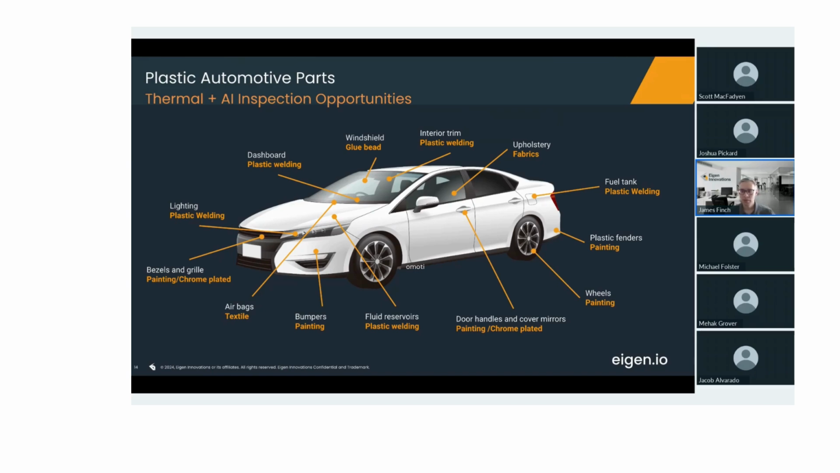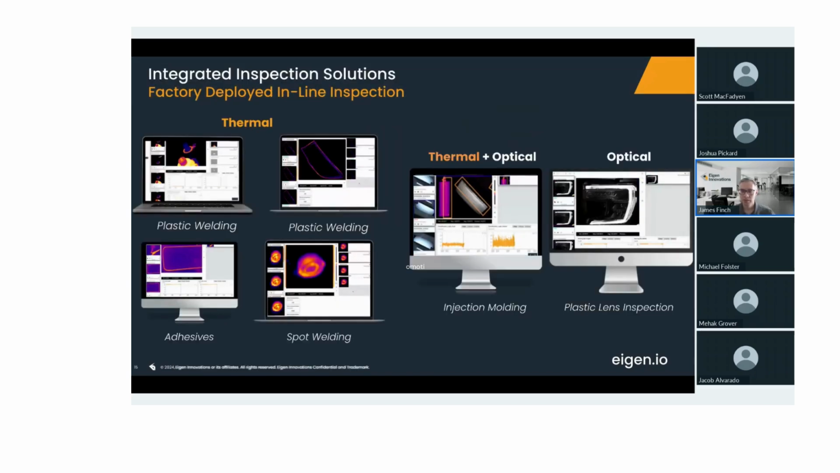We'll go now into a bit more detail on welding specifically. Before I do, here's a couple of just snapshot images from our platform. You can see, again, some of the plastic weld examples. The windshield adhesive example we'll talk about in more detail in a few minutes. That's in the bottom left. There's an image of a spot weld here.